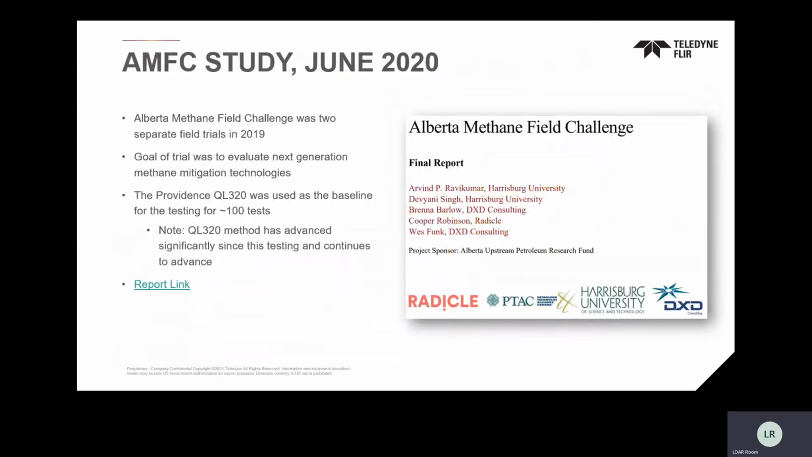Many of you have seen this slide. What you probably haven't seen is the AMFC study. In Alberta, they had a study that was unique in the sense that neither FLIR nor Providence were involved at all. This is a study of academia, and the goal of this study was twofold. One, evaluate other and next-generation methane mitigation technologies. But if you're going to evaluate those, they actually needed to be able to quantify what they're trying to evaluate, because they wanted to evaluate not just qualification, but also quantification. And so in doing that, they also evaluated extensively the QL320 solution.